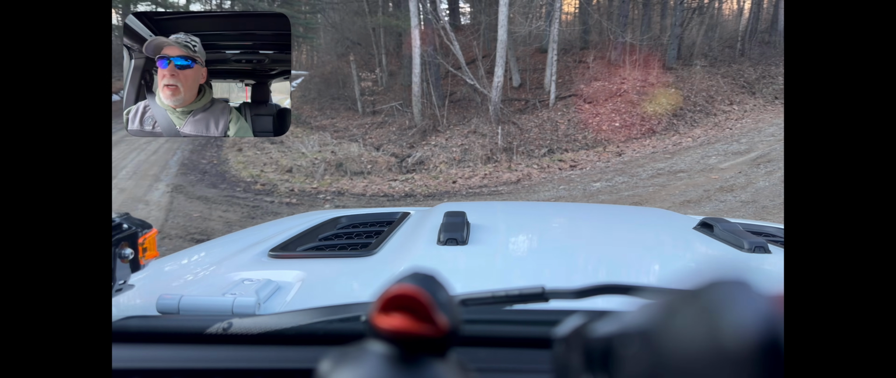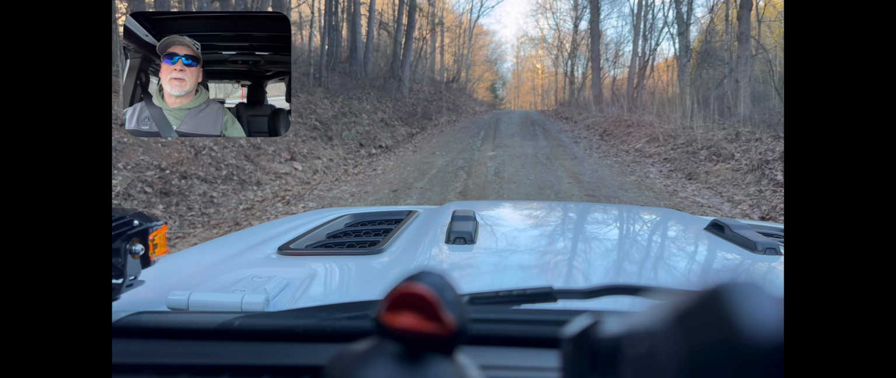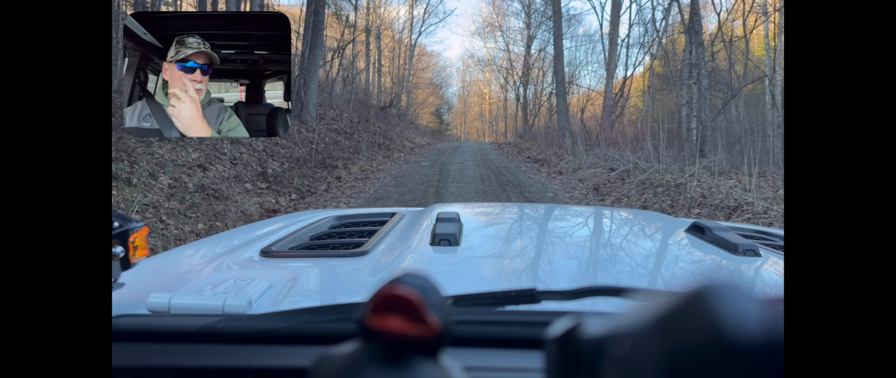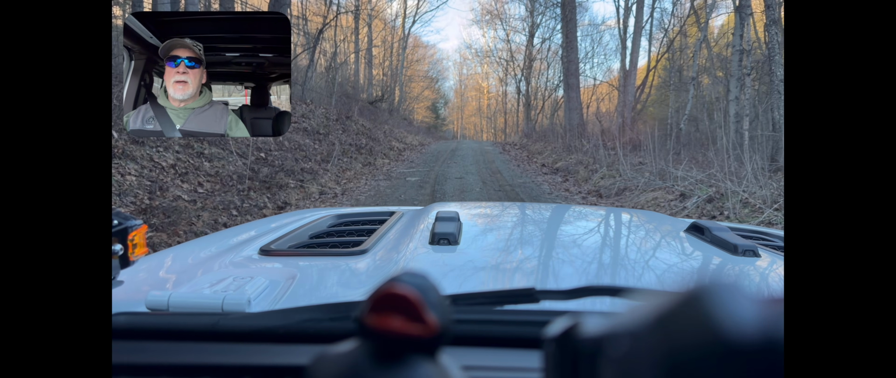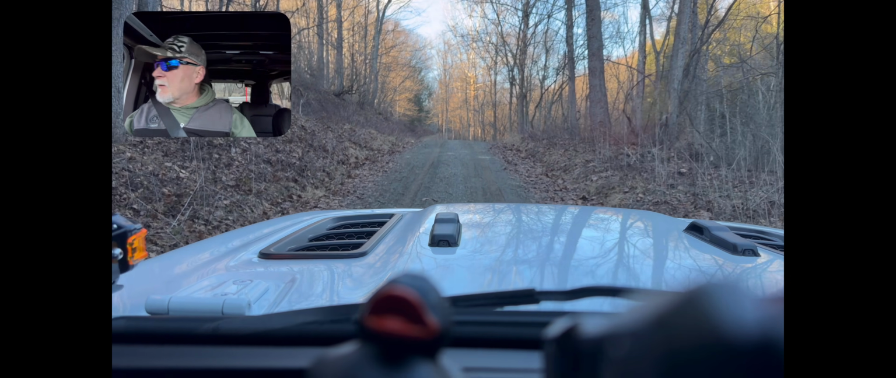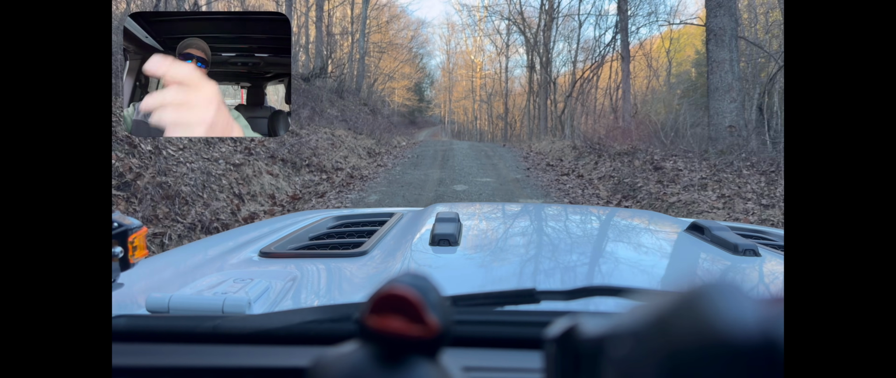I'm gonna go back up the mountain, well, hill. Like I said before, in Ohio we call these mountains. But way at the top, about 2 miles, there's a dead-end vacant parking lot where I can get cell phone signal. I'm gonna take care of a little bit of business, get that out of the way, and I'm gonna come back down.